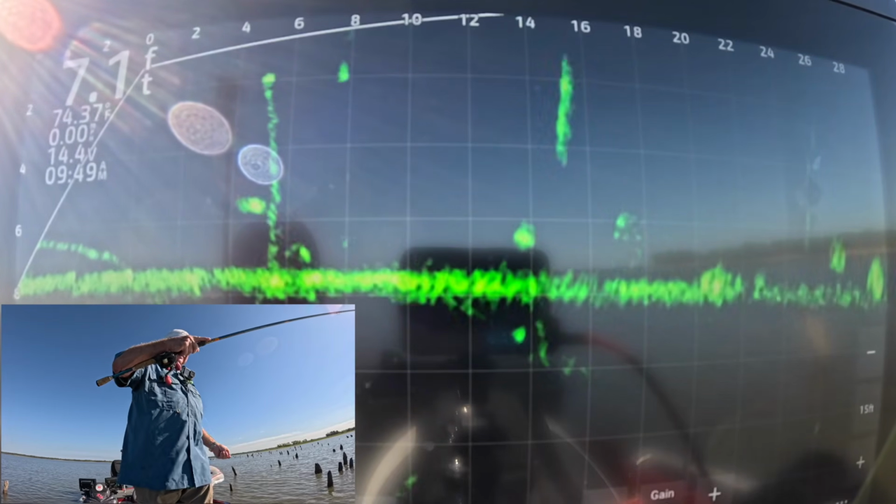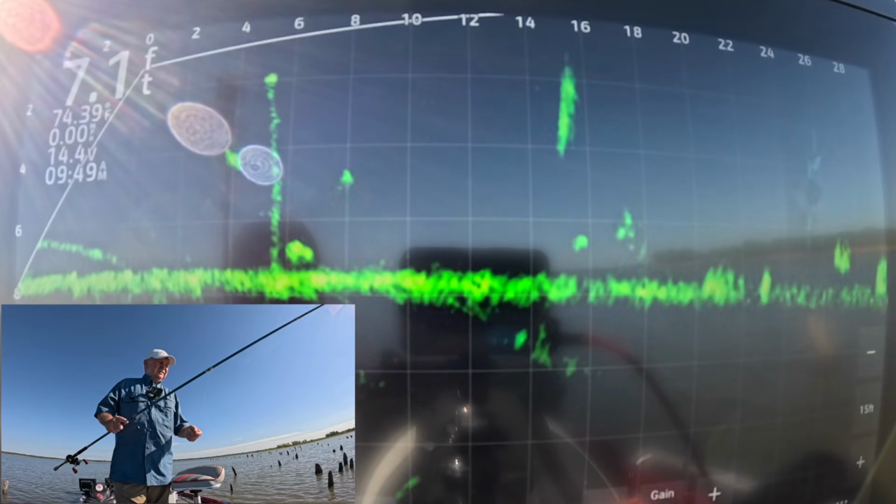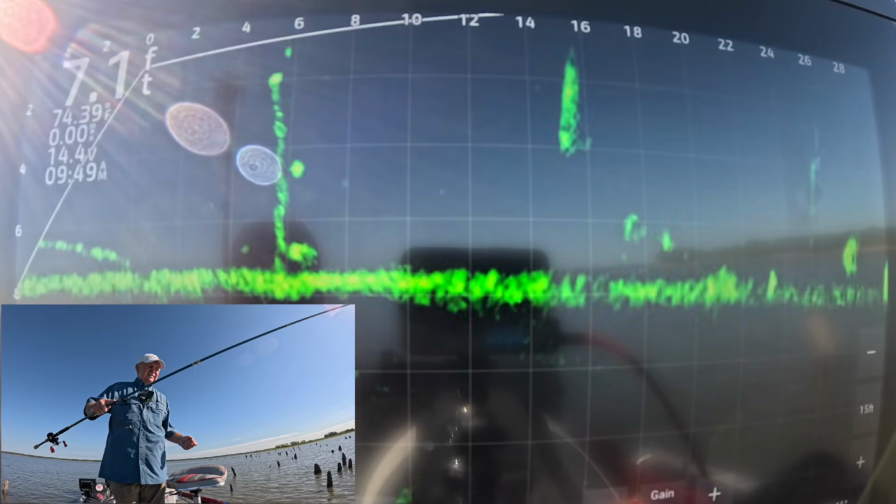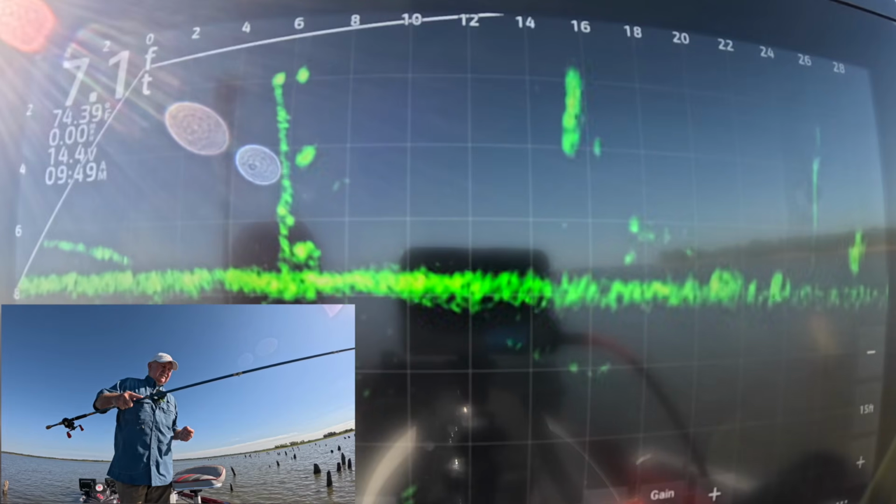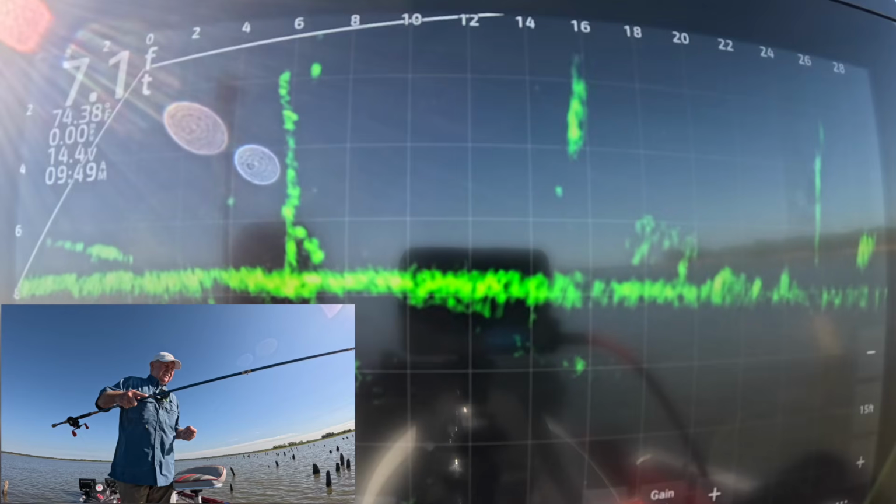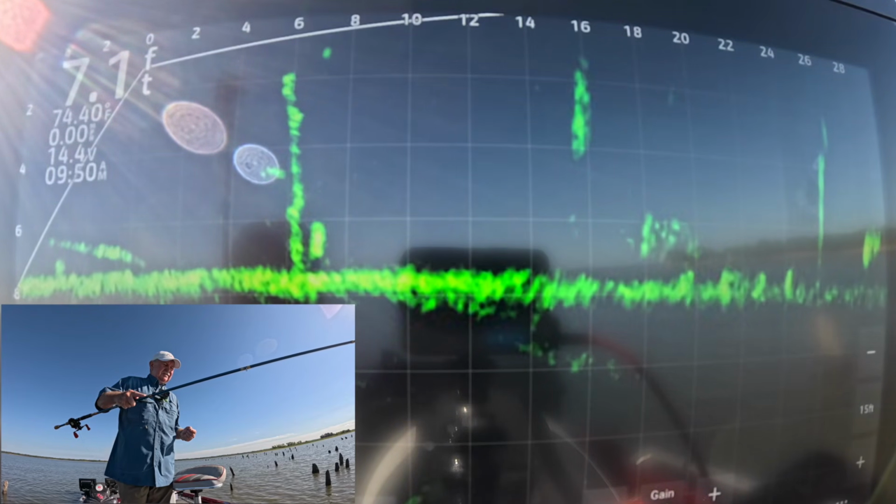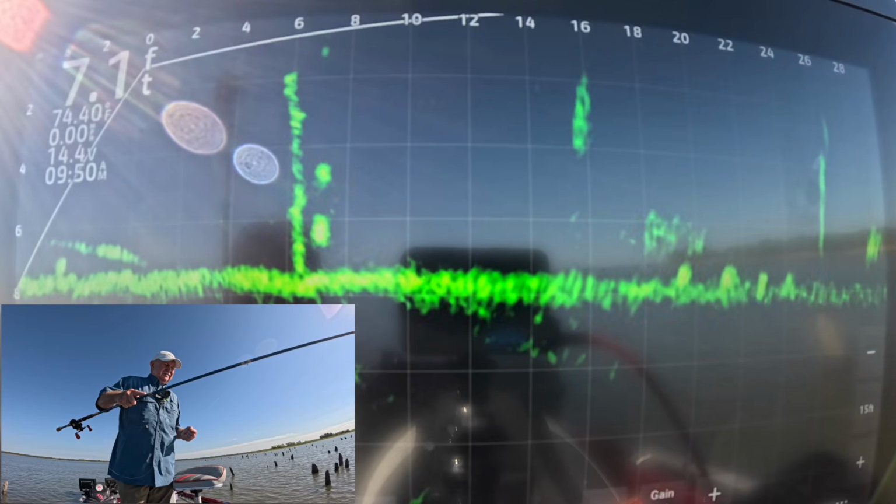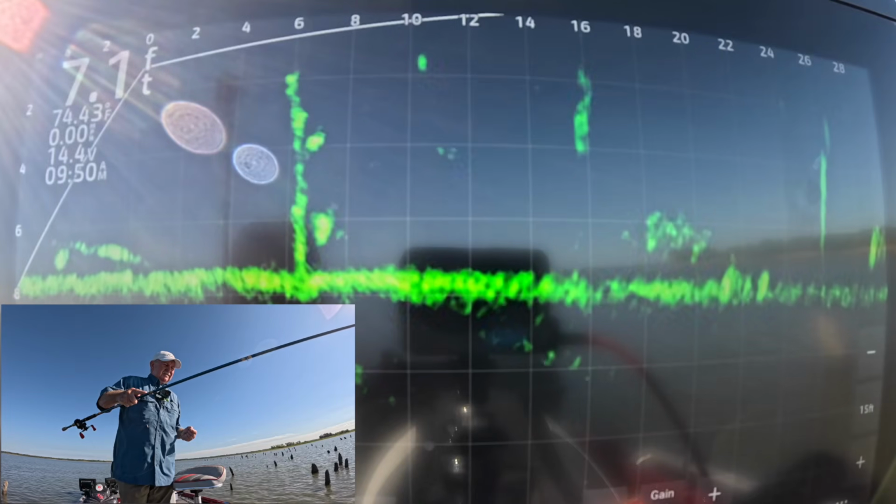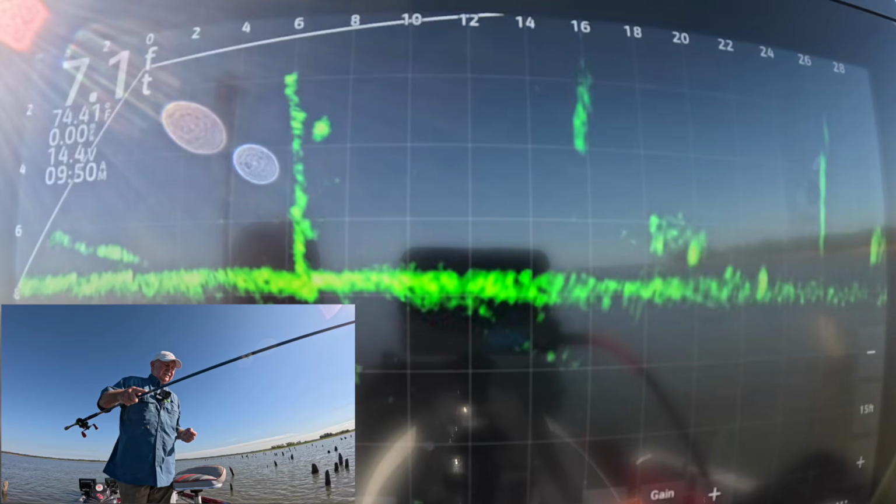Let's see what that other one down there is. He's only, what, 6 feet out? Oh, he reacted to it. Is he gonna eat it? I'll follow it up. That's a good fish too, I think.